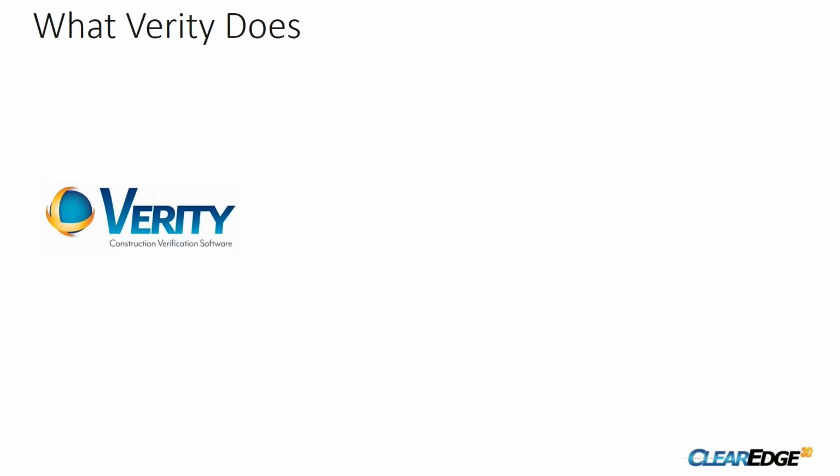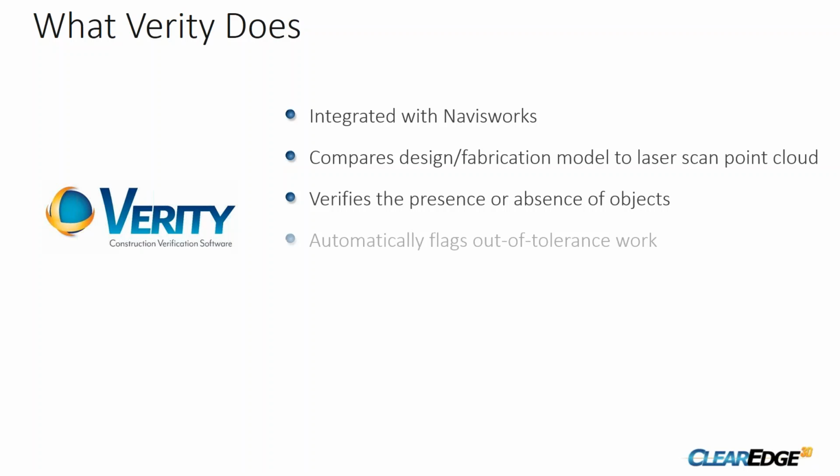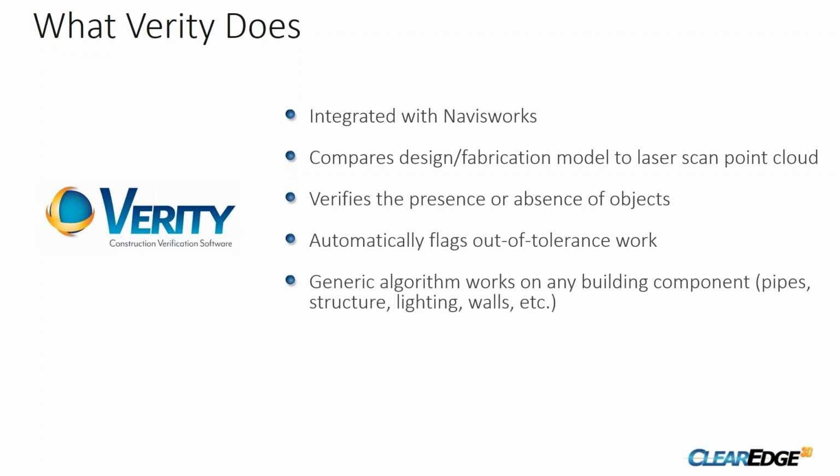We've come to market to try and solve this problem with the Verity product by providing a tool that will integrate with some common applications that have all the 3D data, compare those things with a high degree of automation, verify the installation status of all those different elements, and fit them together so that we get reports for out of tolerance work.